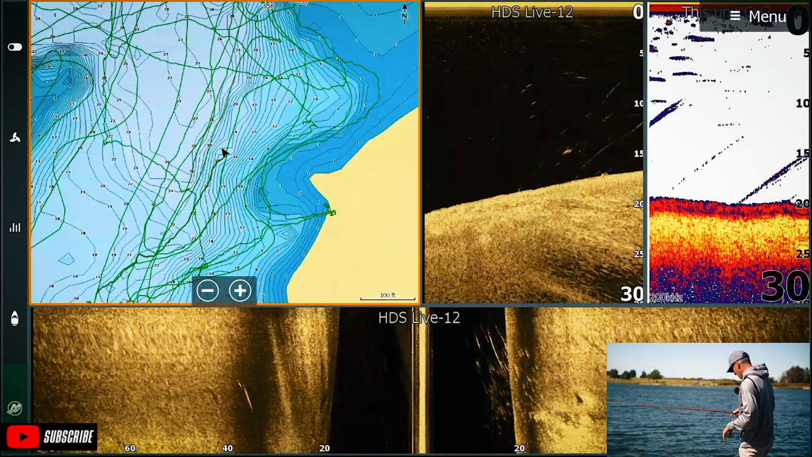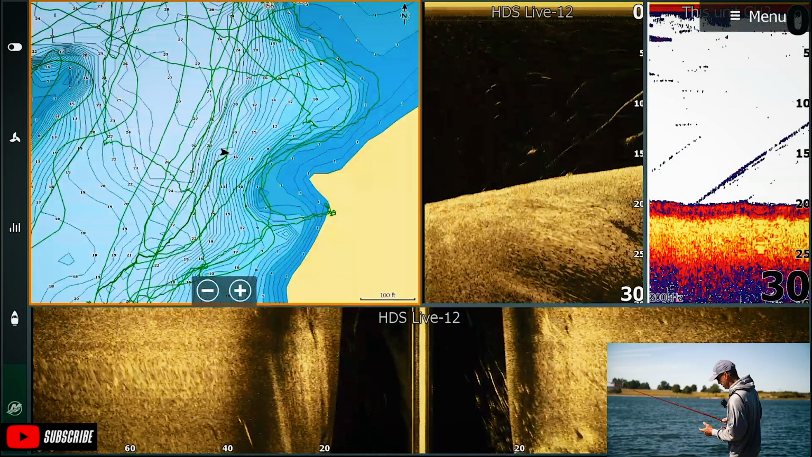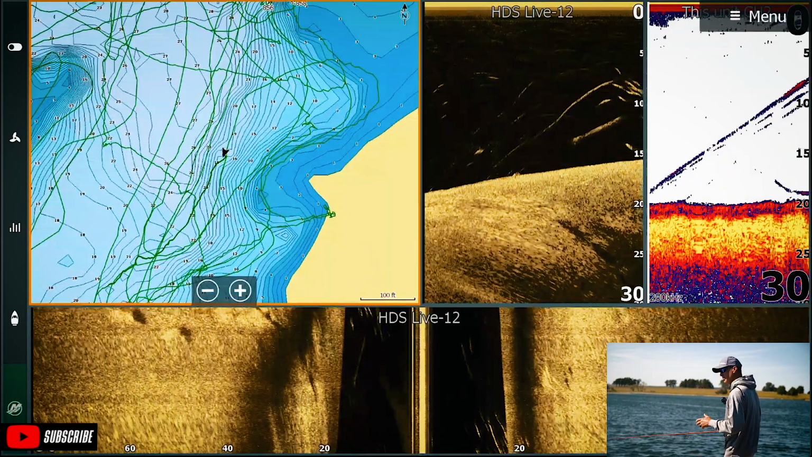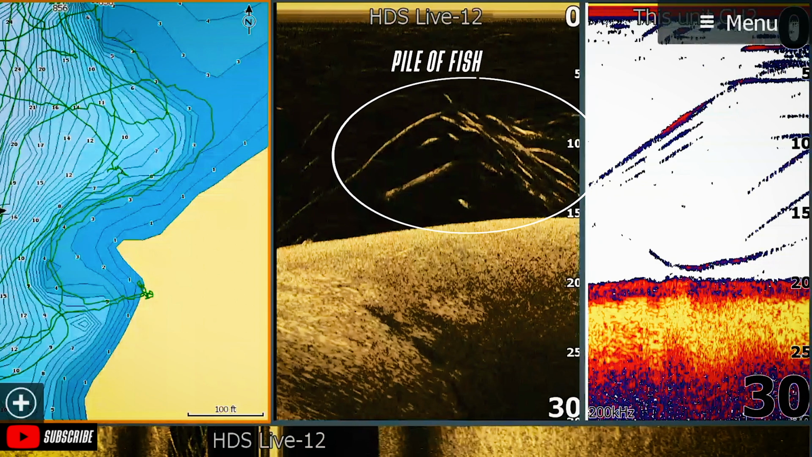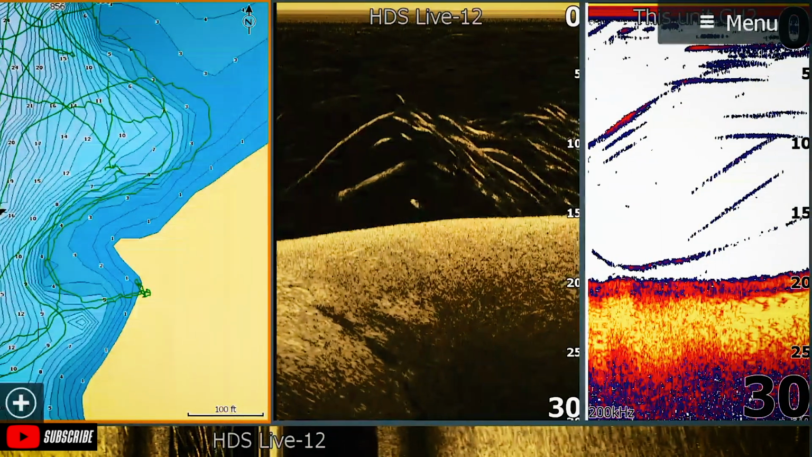Fuzzy, see, there's not a solid bottom right there, and it's one of two things. Well, there's a couple things. It could be grass, it could be a short drop off, or it's fish really close to the bottom. Anytime you got that fuzzy bottom like that, there is a pile of something down there. I have to say a lot of those are bluegill and crappies.